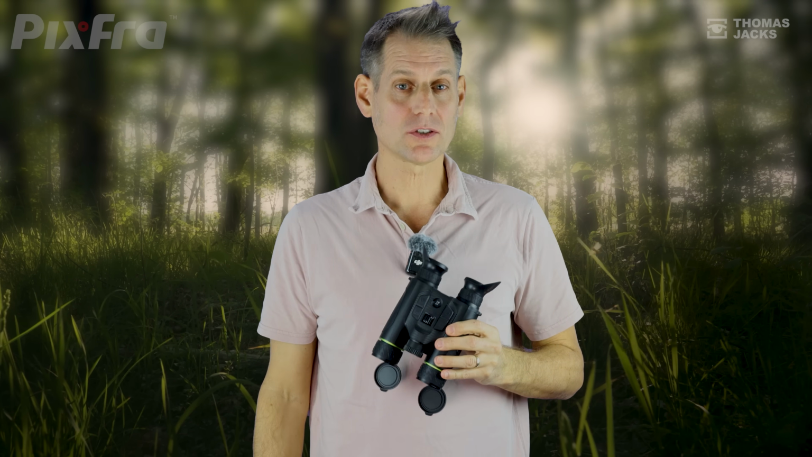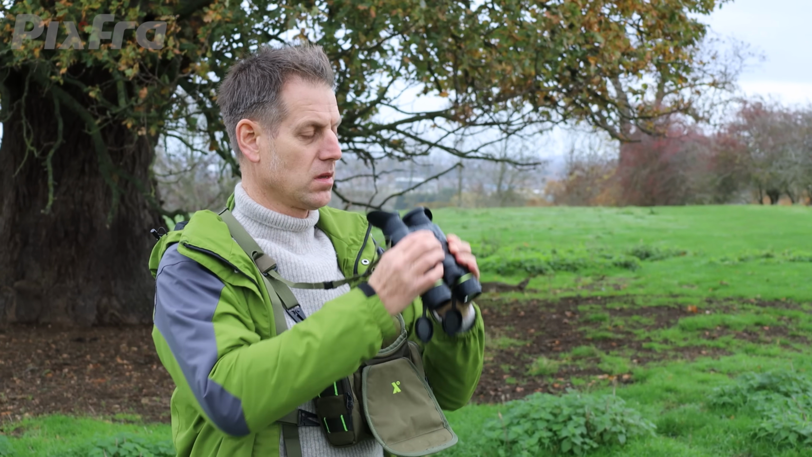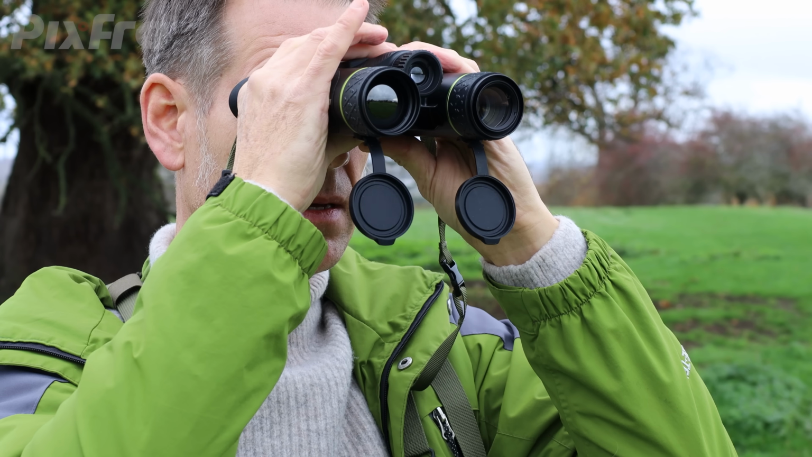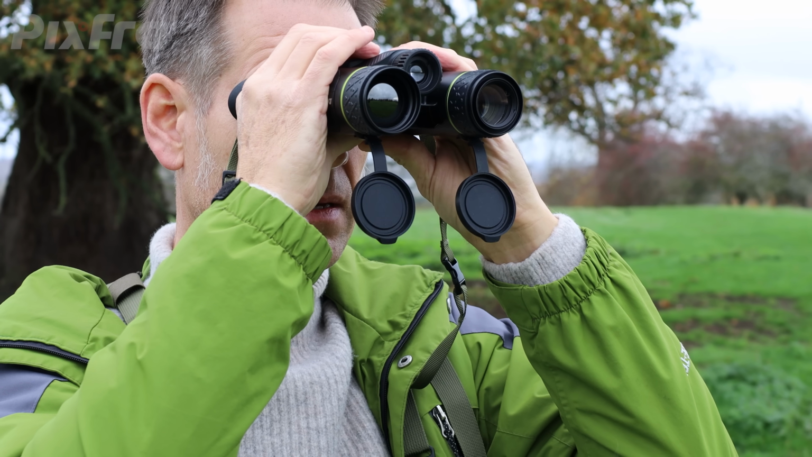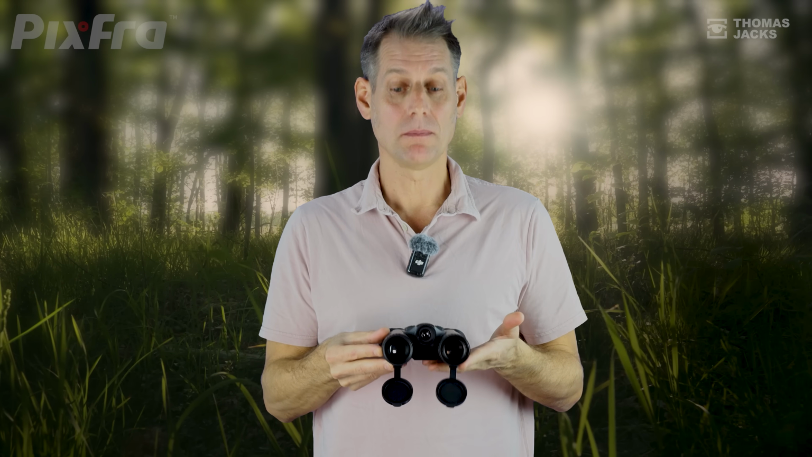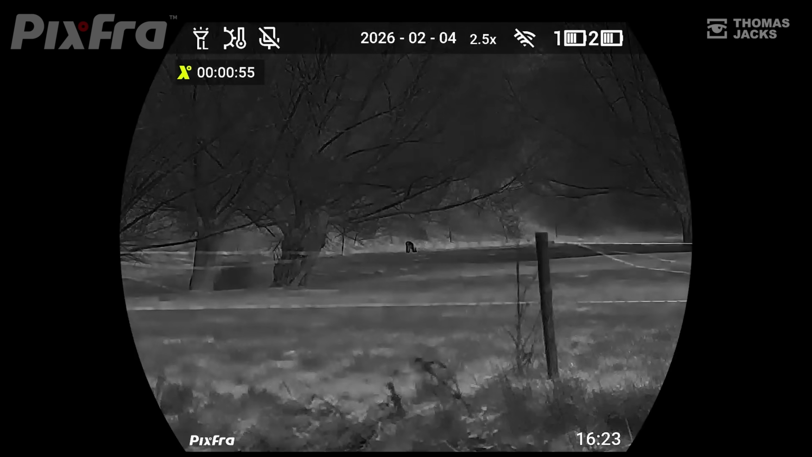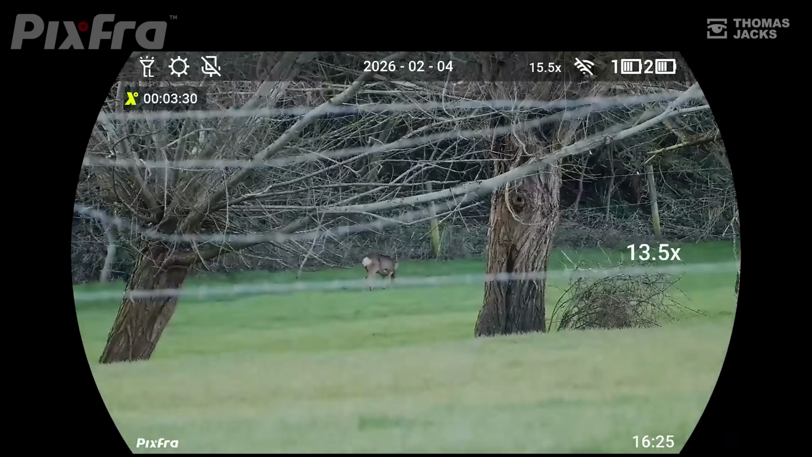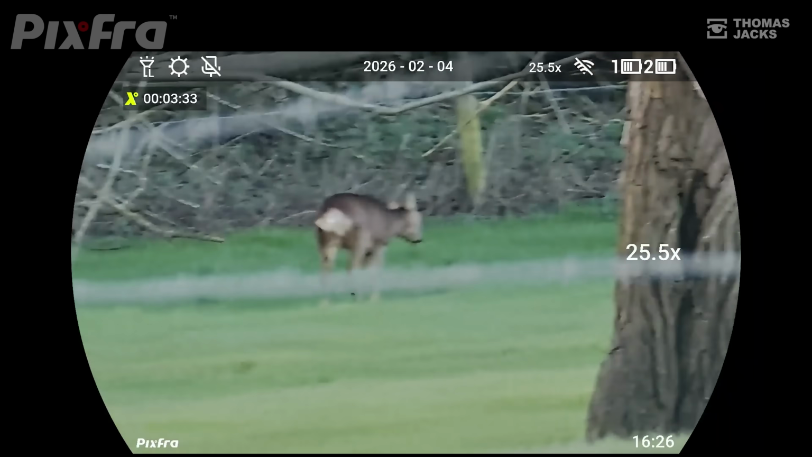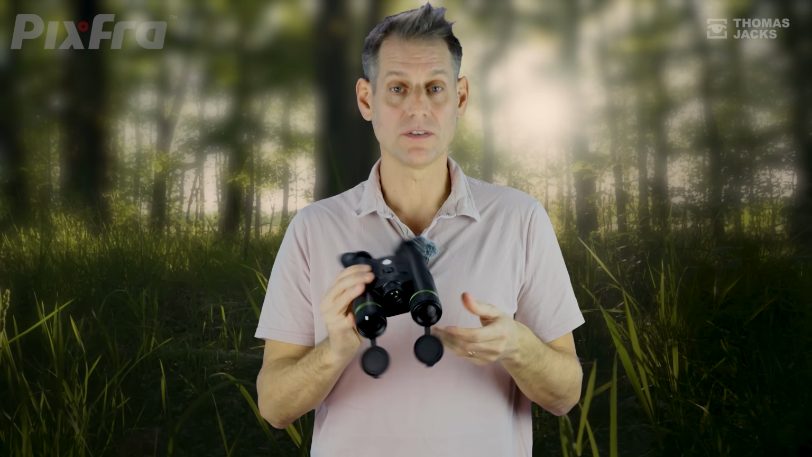What if binoculars could see in thermal and full digital 4K colour that rivals traditional optics and somehow still be compact and lightweight? Well, meet the Draco from Pixfra. They make detection, identification and range finding completely seamless. And it's all in a surprisingly small and lightweight binocular form.